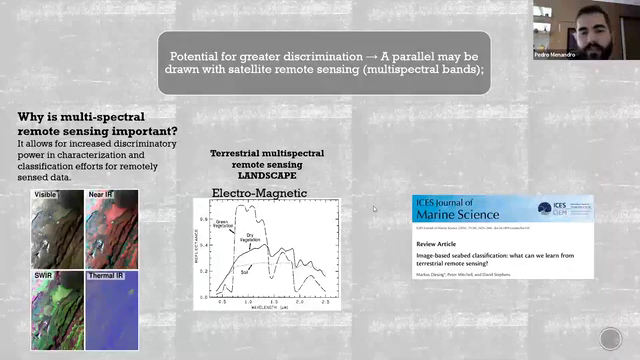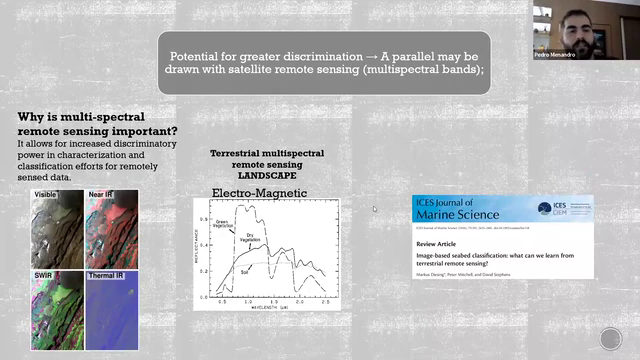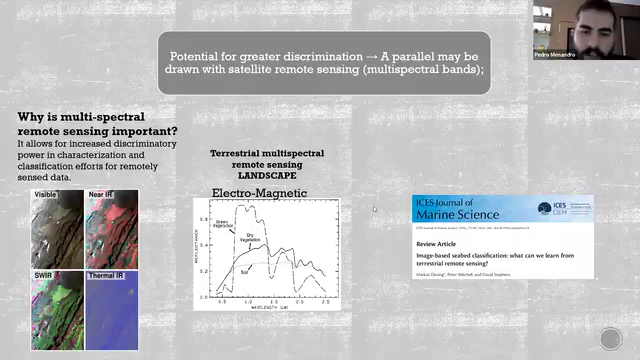Okay, but why multispectral? This potential for greater discrimination, it's interesting to think about optical remote sensing, satellite remote sensing, which uses multispectral bands. So this is an important point to understand the potential for greater discrimination of the seafloor with multispectral backscatter.